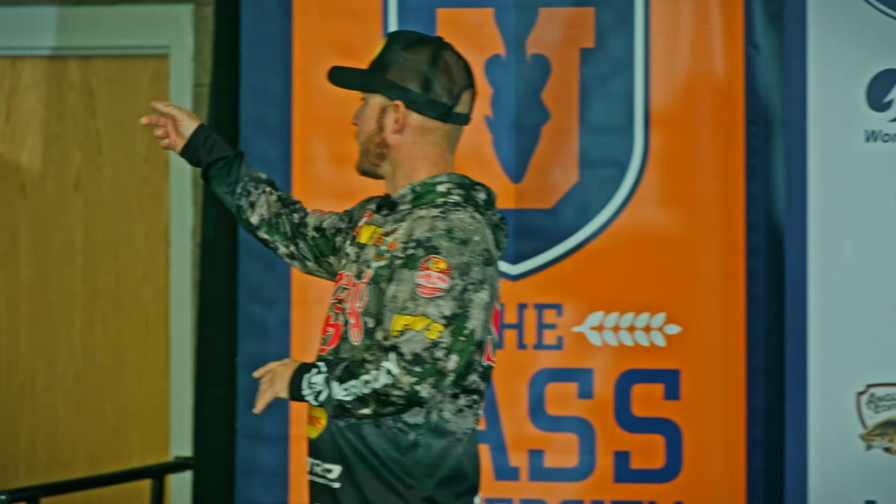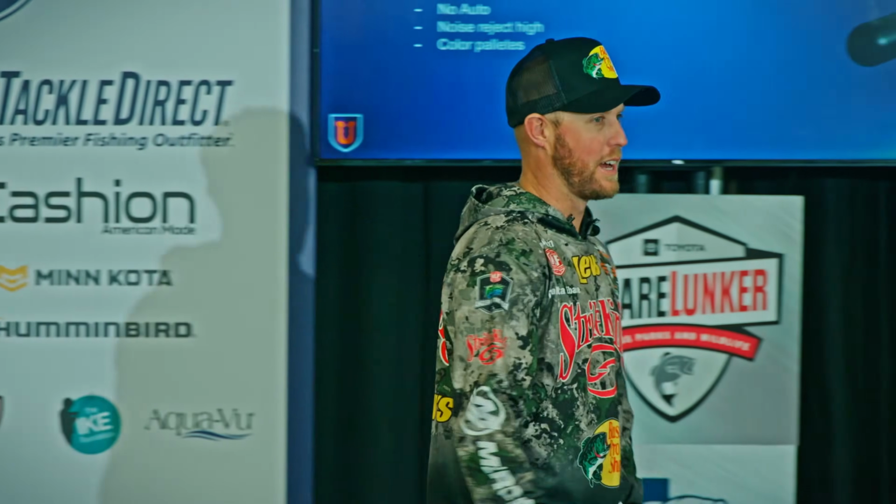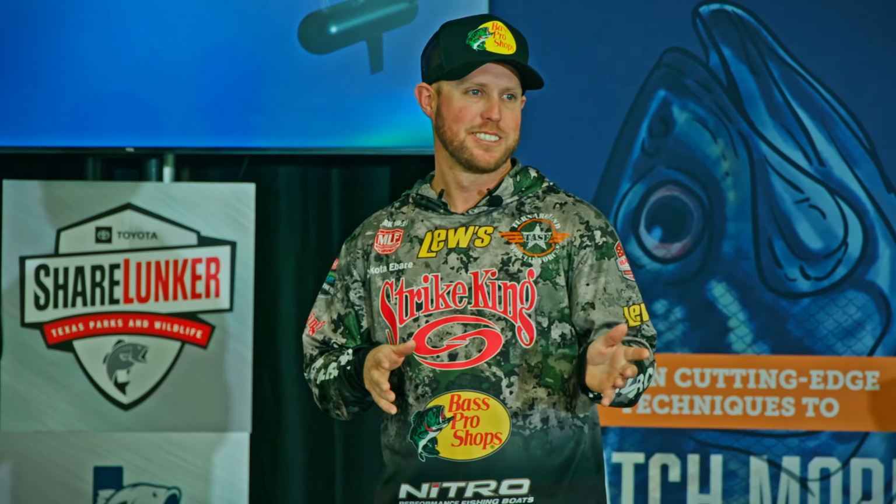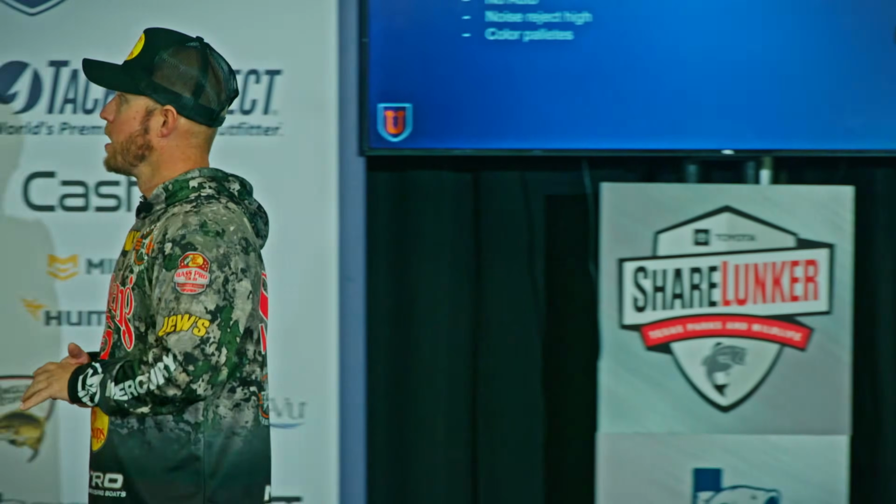The first thing I have up there is don't make it too complicated, all right? I have several buddies back home at Rayburn that call me all the time, and they're like, man, my LiveScope looks terrible. Yeah, you pushed too many buttons. Go back in there, restore the sonar defaults, and it's just about ready. Literally, I restore my sonar defaults all the time. I don't have to change much.